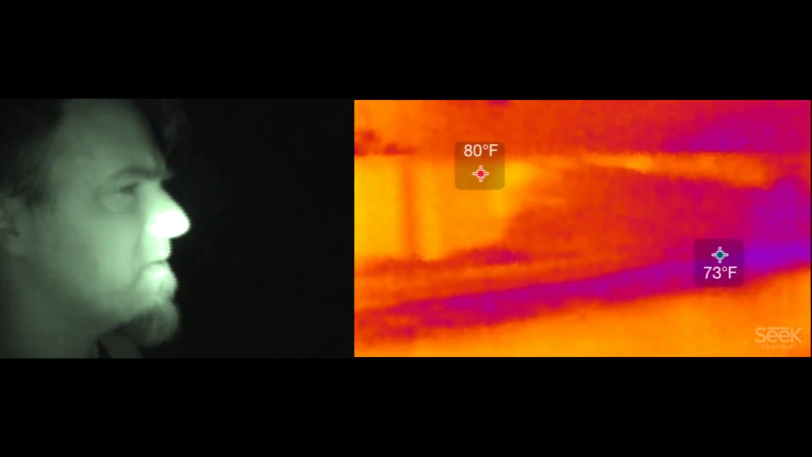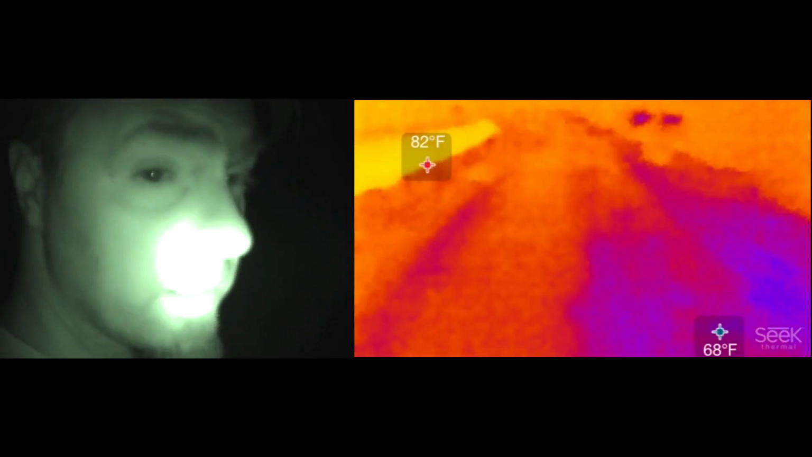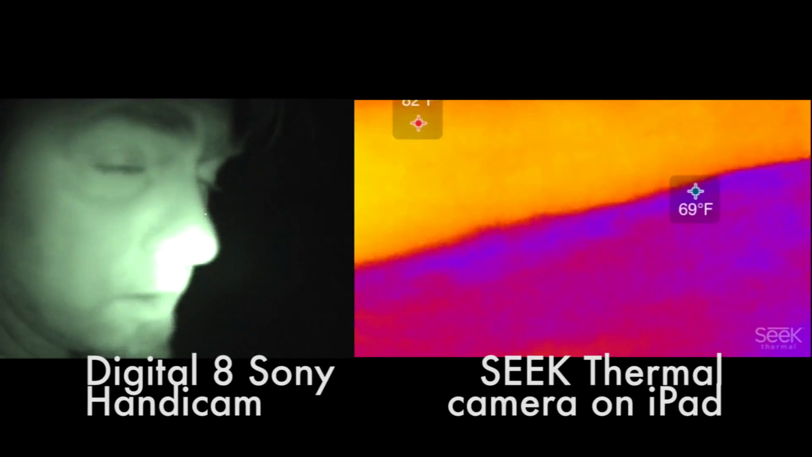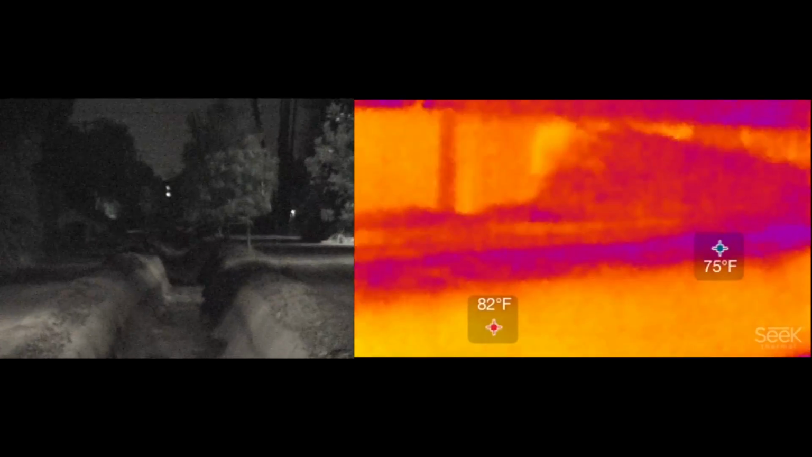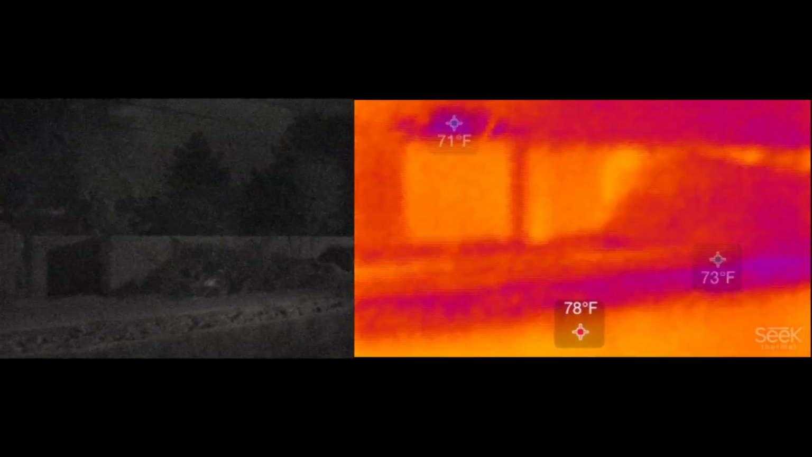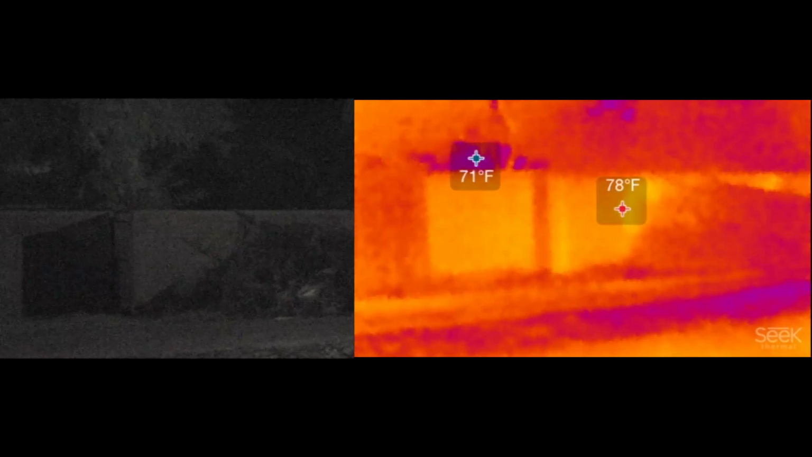So there's two types of infrared as far as cameras go. There's near infrared, like my Sony Handycam, and there's far infrared, like the Seek thermal camera. The difference is one can see kind of close to what we can see in a redder frequency of light, and the other can actually see heat.